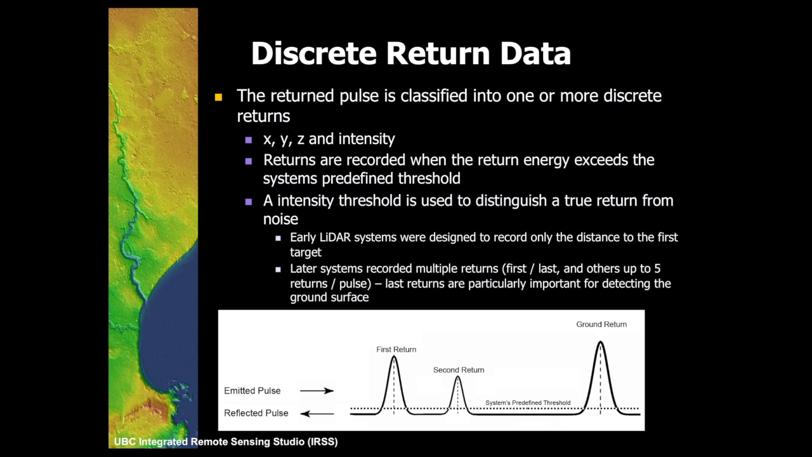Now, discrete return systems are the most common that we've had. In the past, we used to only have 1 return, and then we had 2 return systems, then 3 return systems, and today we have up to about 5 discrete return systems. So in that particular case, if there were 5 peaks here, the system would record 1, 2, 3, 4, 5 of those returns, and those 5 returns would be stored as points within the system.